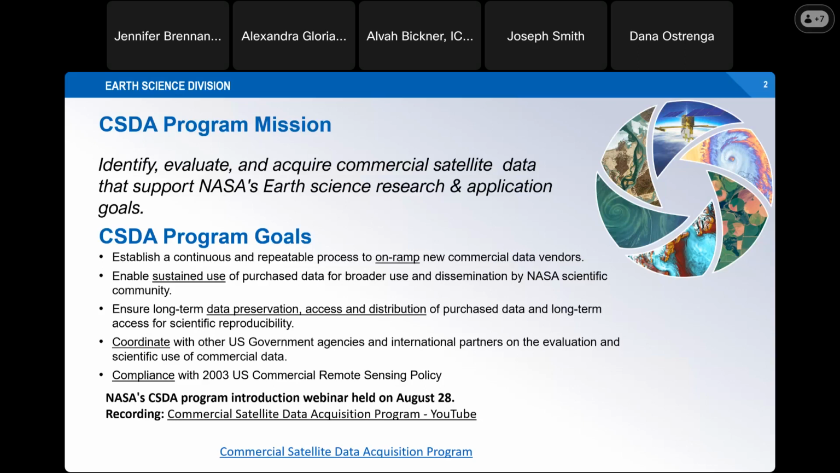Two is to enable sustained use of that data for a broader dissemination to our scientific community, to ensure the long-term data preservation, access, and distribution of that data, ensuring scientific reproducibility, to collaborate and partner with interagency and international partners on the evaluation and scientific use of that commercial data, and then to comply with the 2003 US Commercial